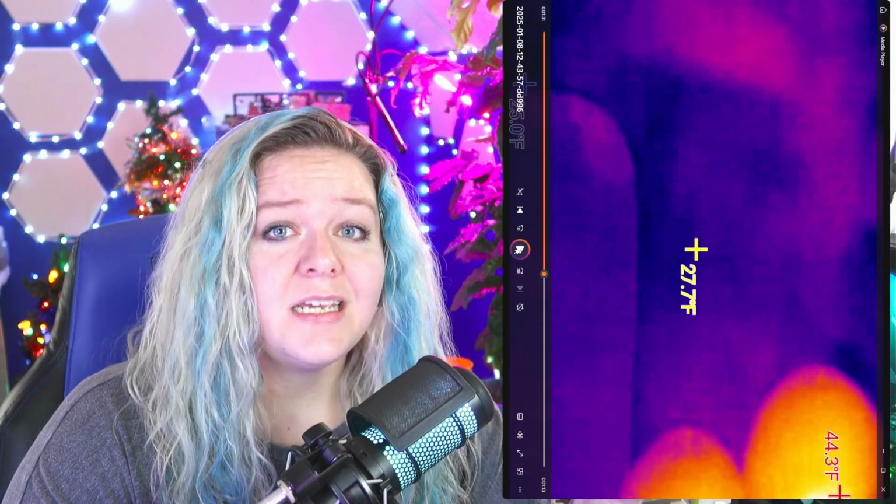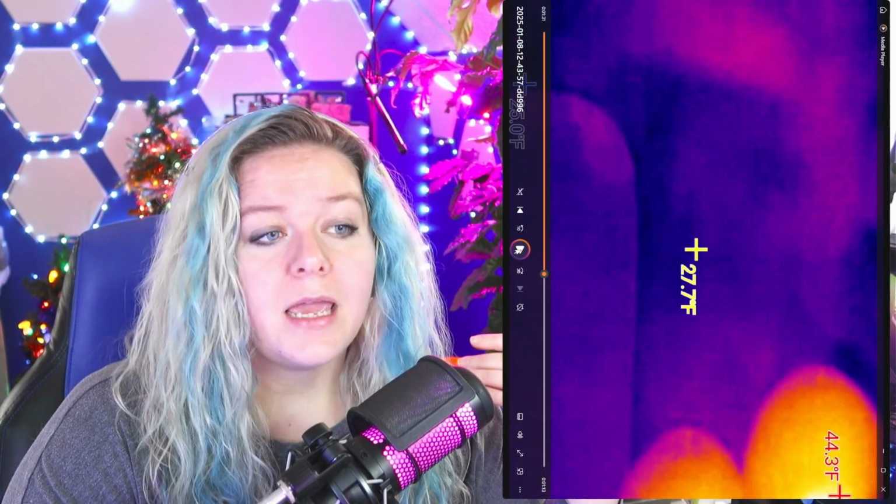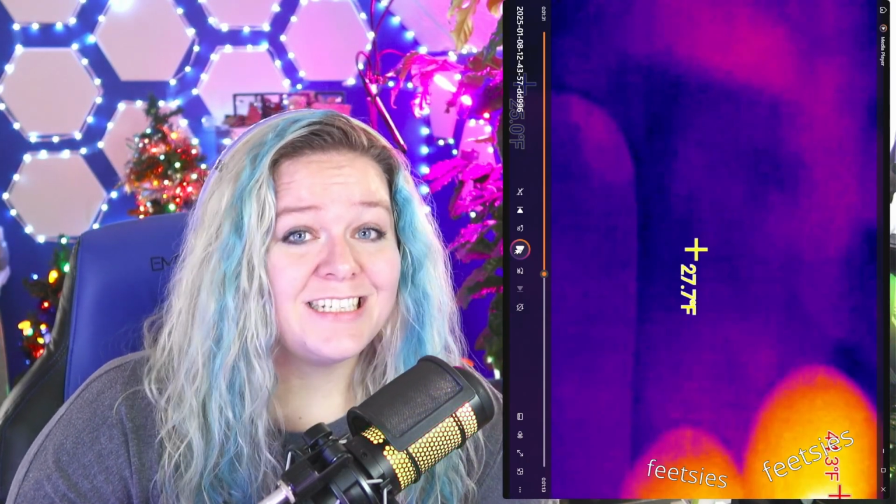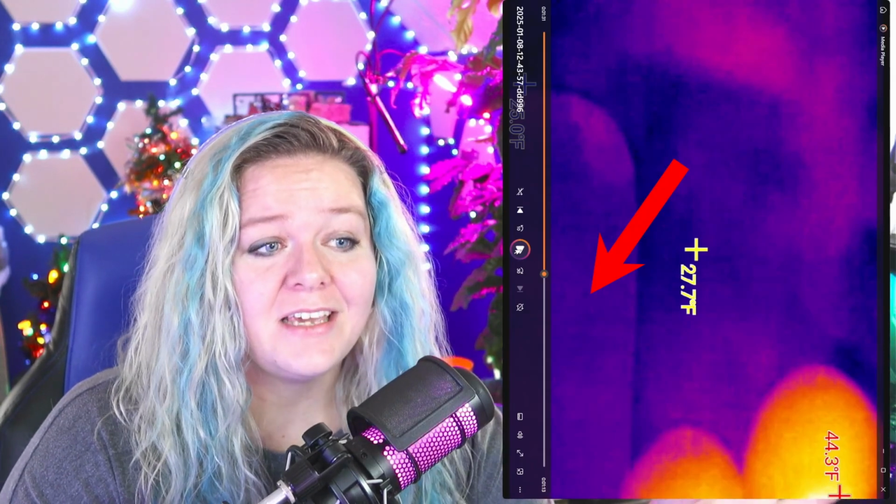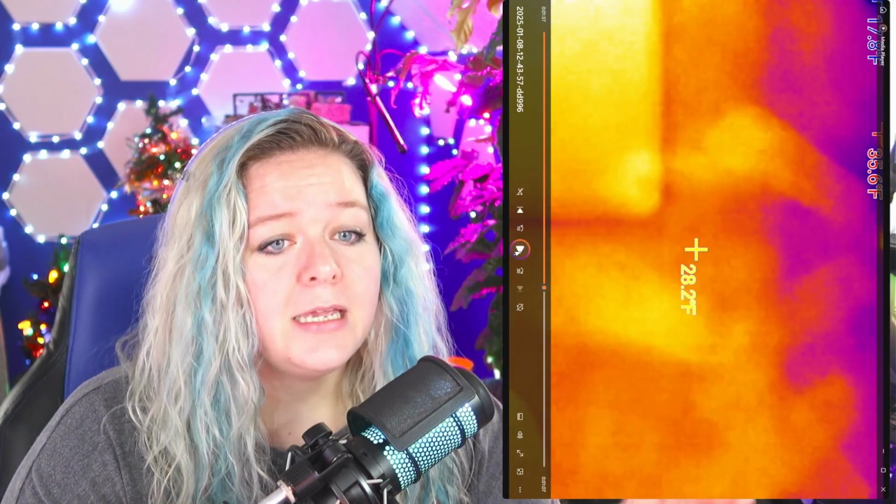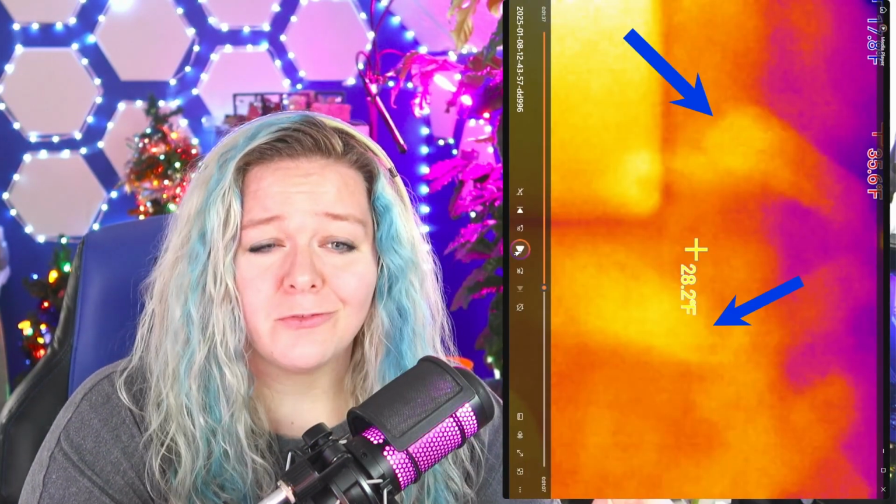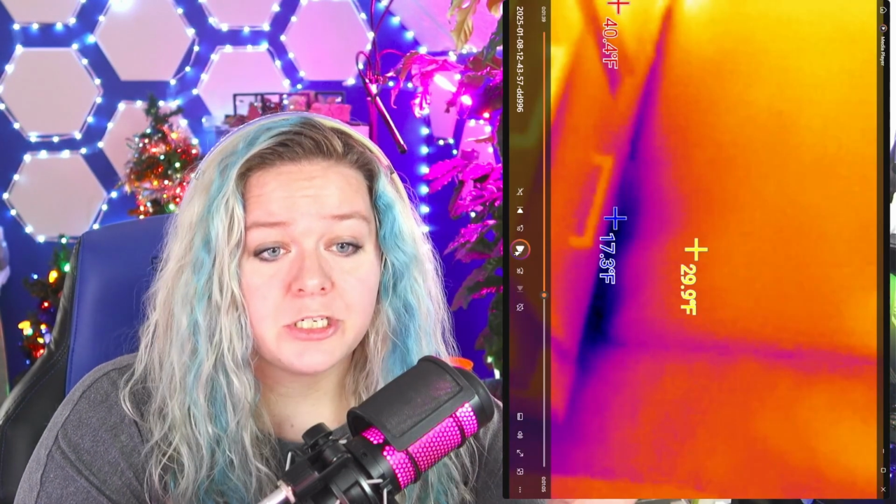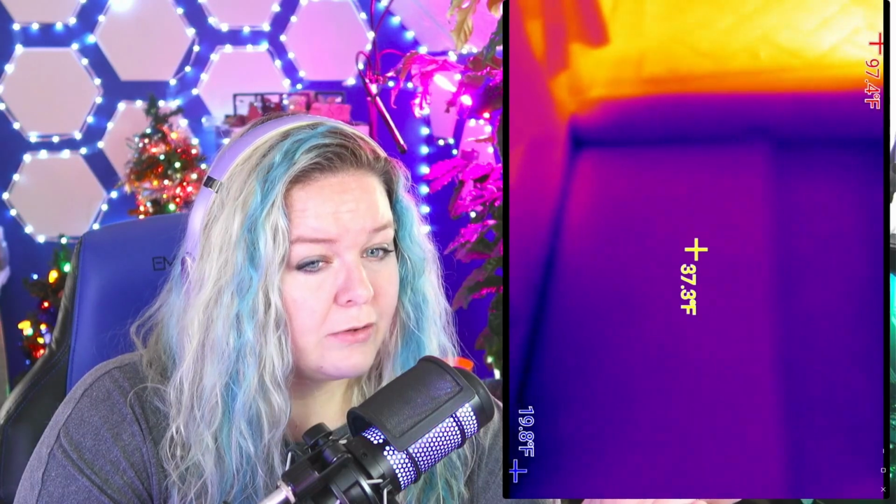So this is standing near the very front of the RV and scanning the floor as it goes towards the back. You can see my little feet and my fuzzy slippers at the very bottom there. On our left, you can see the rug that's by the front door, and you can tell that it is a little bit warmer than the floor itself. Interestingly enough, you can also see my little footprints here, which I think is fascinating. This is a thick foam kitchen mat. Again, it is a little bit warmer than the floor around it.